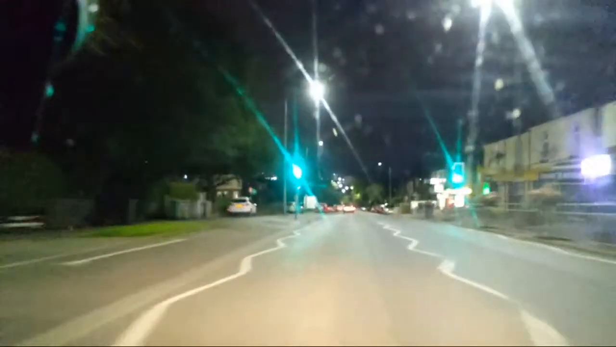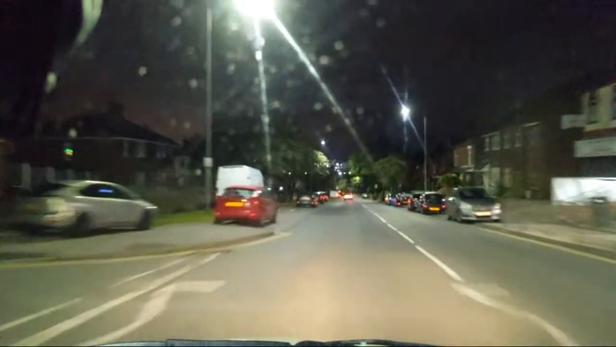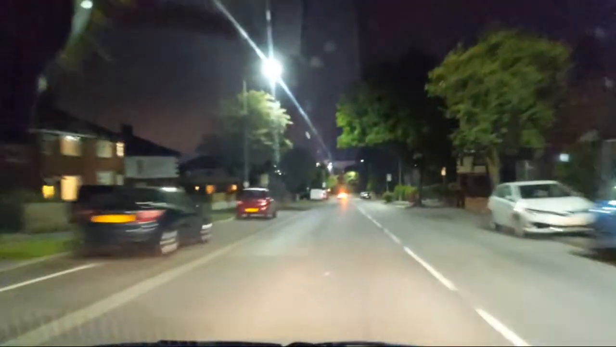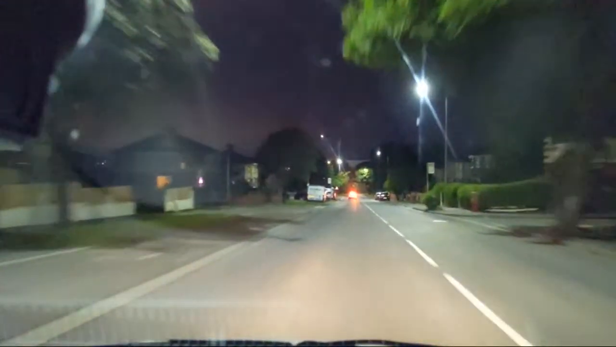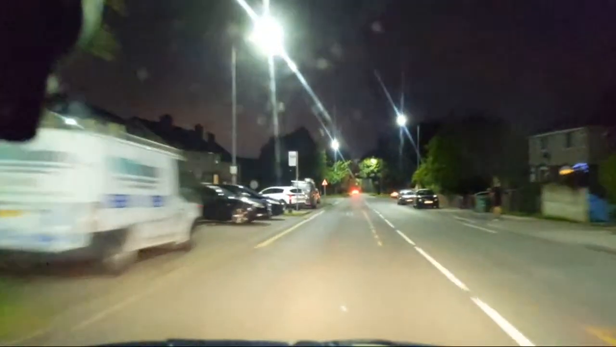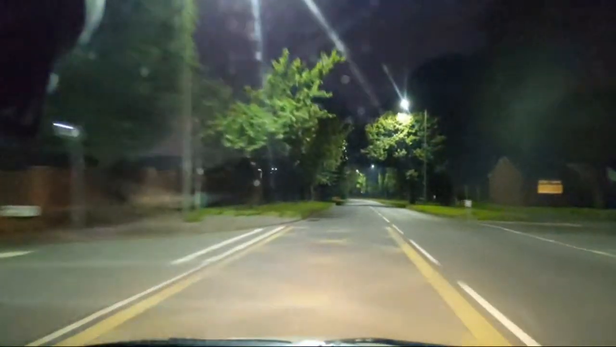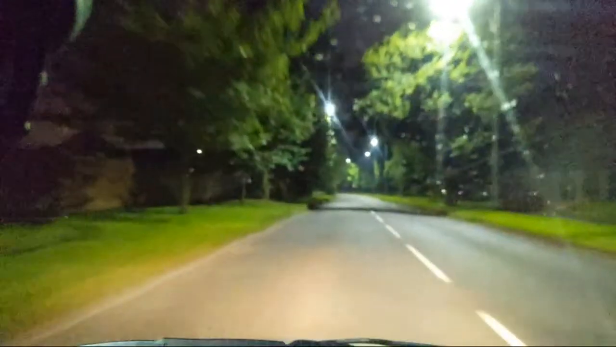Past all the shops and the takeaways. The one that's open is Planet Pizza and Don Marino, or whatever it's called. Then the ultra dangerous traffic lights 2, which is the Martland Mill traffic lights, which will be on red by the time I get there.